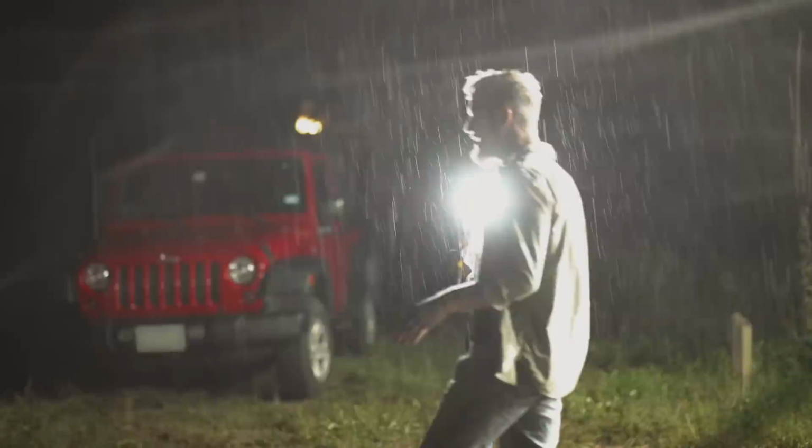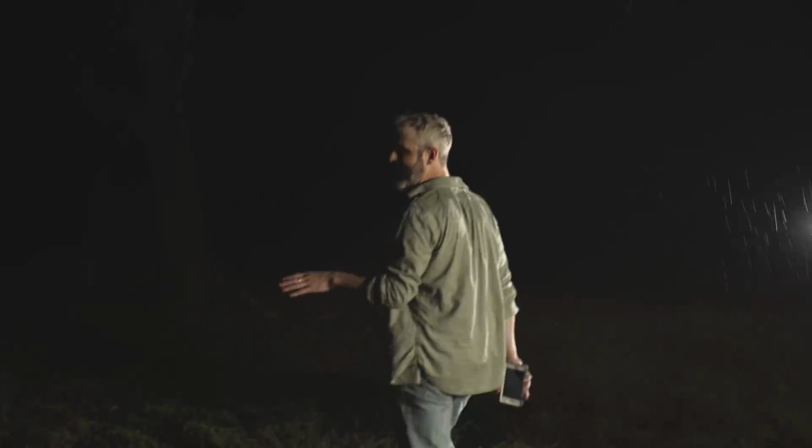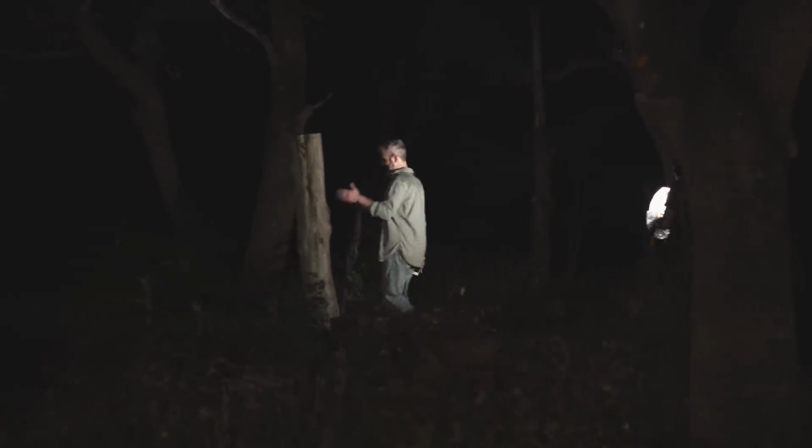I don't see anything right now with the naked eye, but I'm gonna try to track him by scent. I'm actually pretty good at that. There's 7 acres, so he could have just ran right off. Could have gotten in his car and driven away. This is challenging. Look over here! I was way off. Kind of digging the rain. It feels all moody, mysterious. There he is. That's a solid 2 minutes, man.